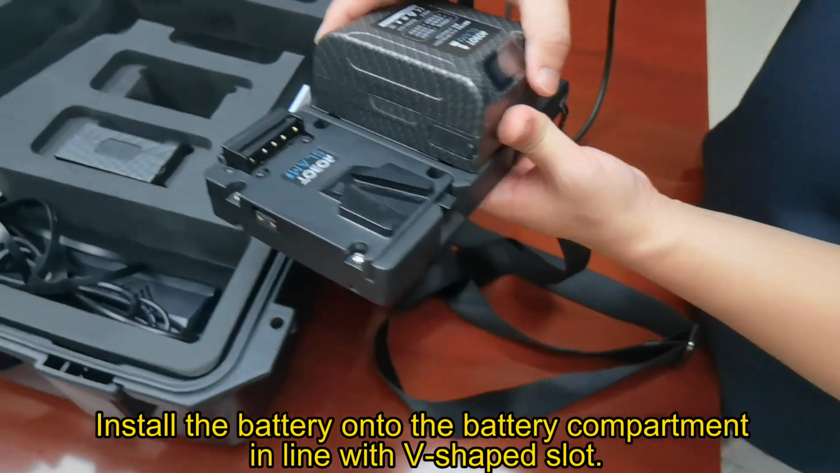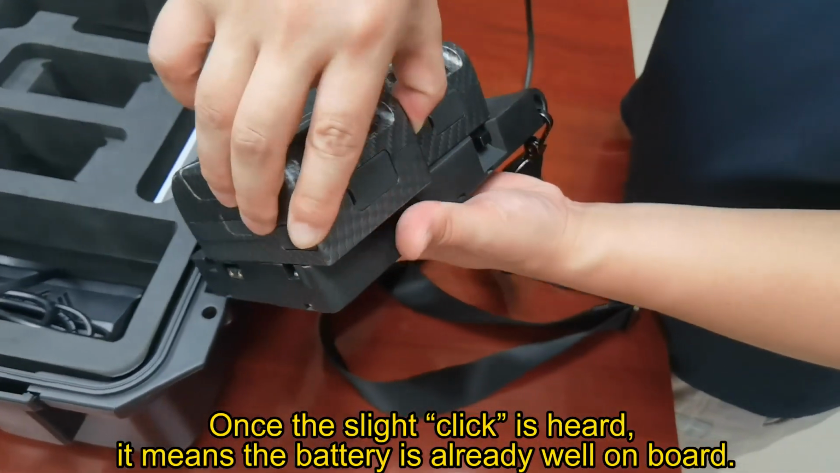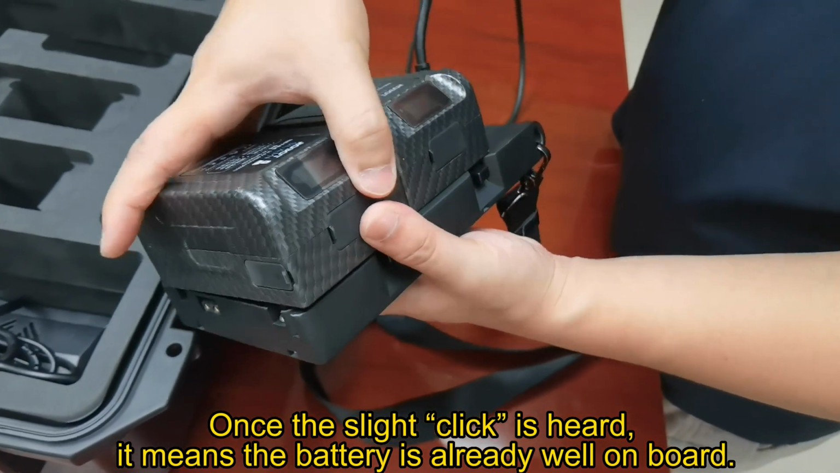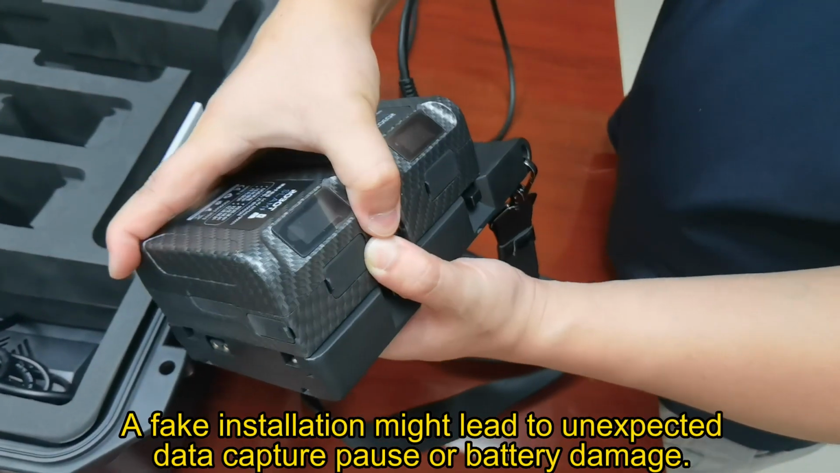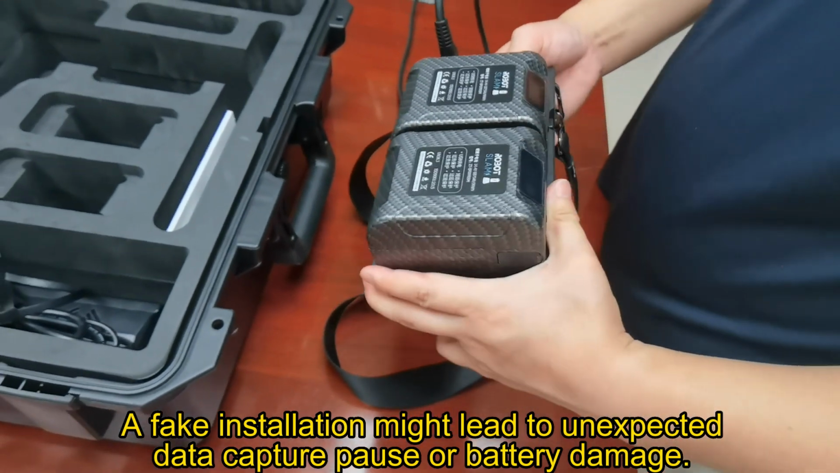Install the battery onto the battery compartment in line with the V-shaped slot. Once the slight click is heard, it means the battery is already well on board. A fake installation might lead to unexpected data capture pause or battery damage.